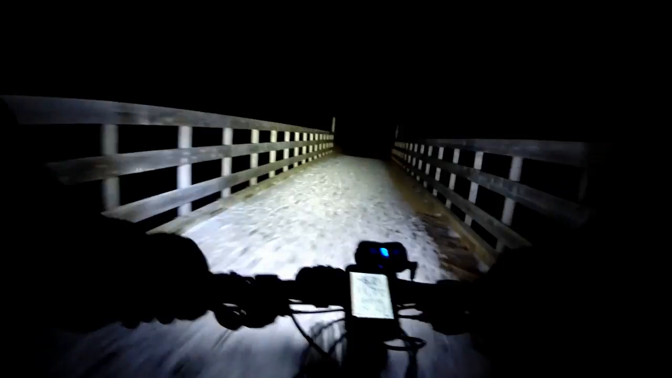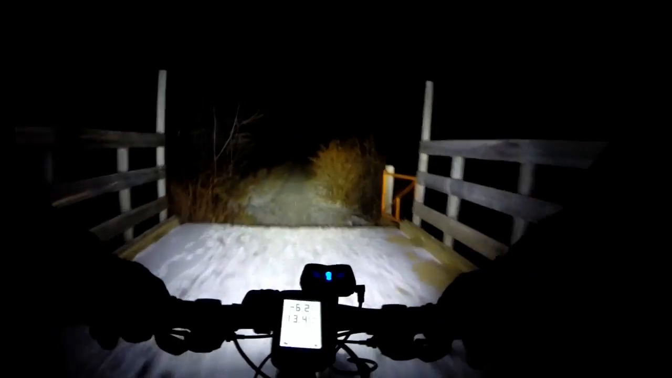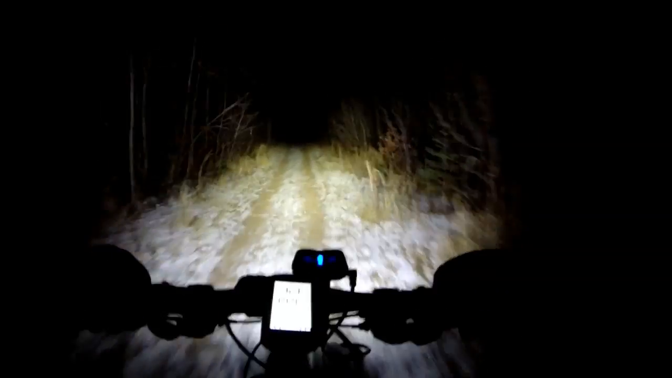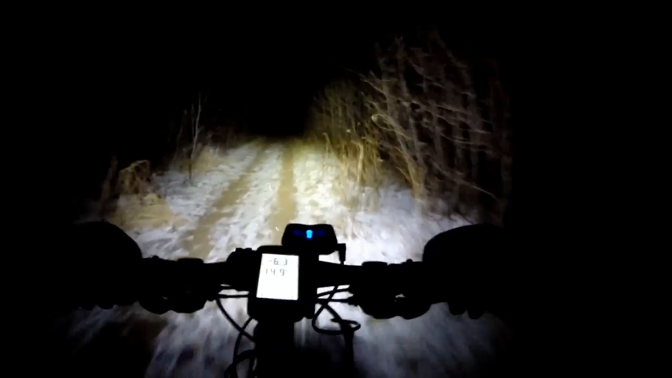So a lot of fat bike tracks here in the snow already. I follow a lot of the other local riders who fat bike on Strava, so I've already seen some of their Instagram pictures today.